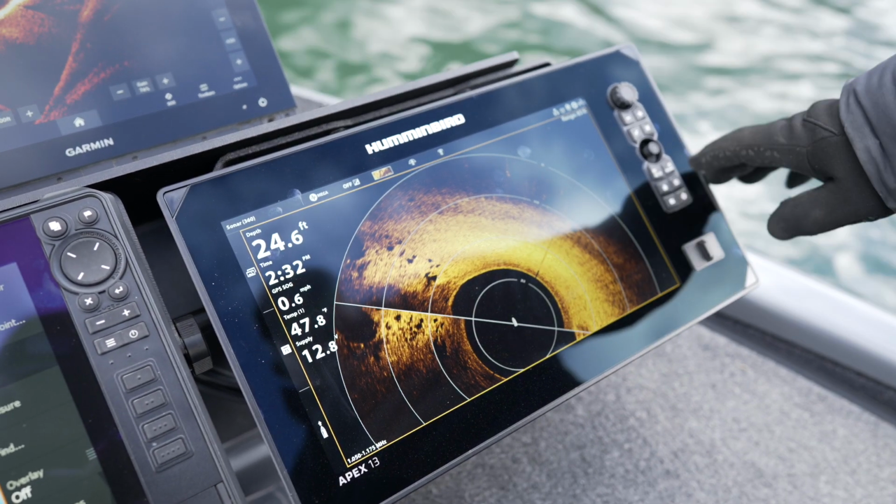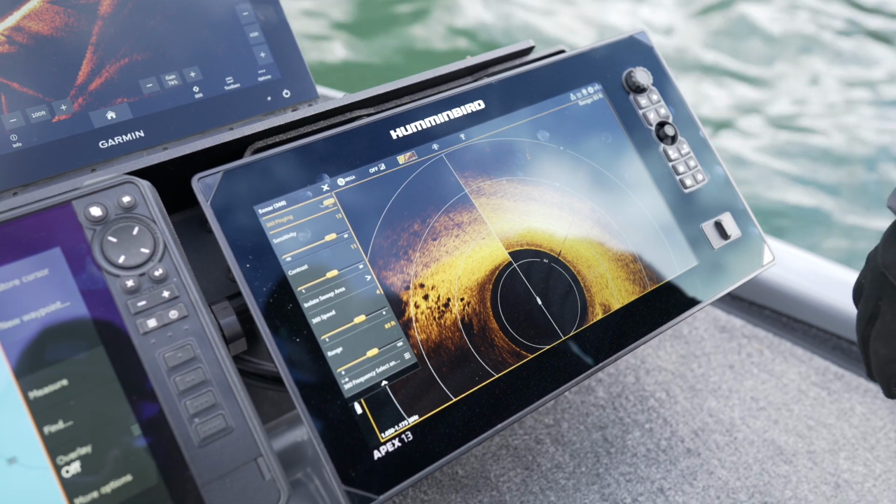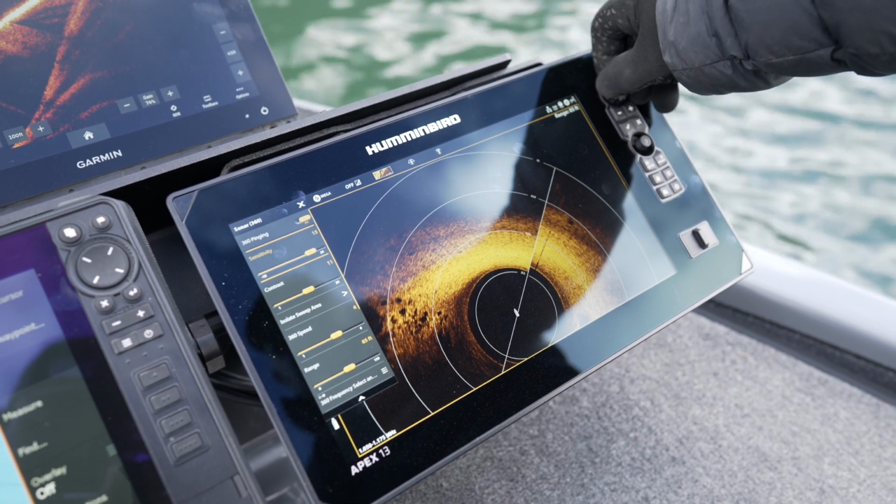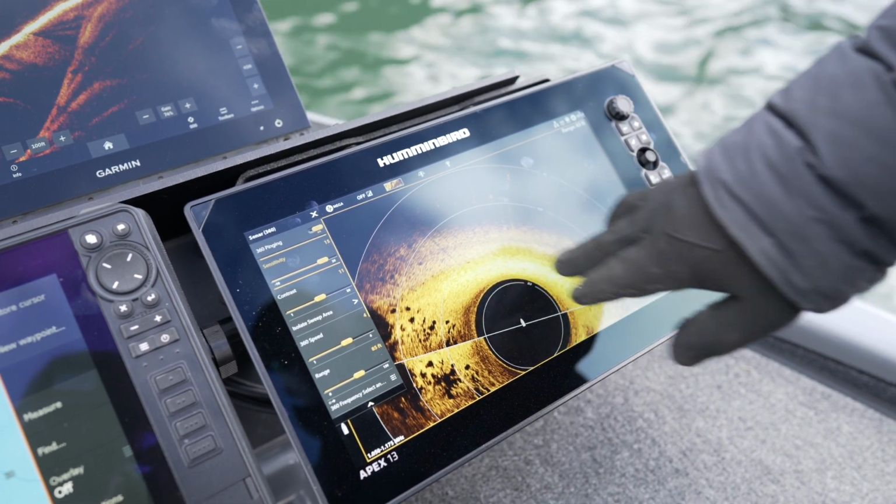The biggest thing right now is I've got my sweep turned up to 4. My contrast is on 11, sensitivity's on 13. I play more with sensitivity on the 360 than I do side imaging, even though it's like a live side imaging kind of deal. I play with it so I can lighten and turn up the color. If you get too much, you get this whitewash and you lose fish.